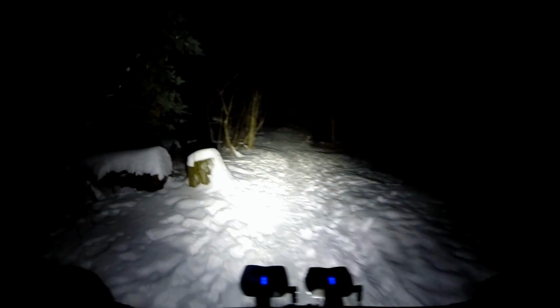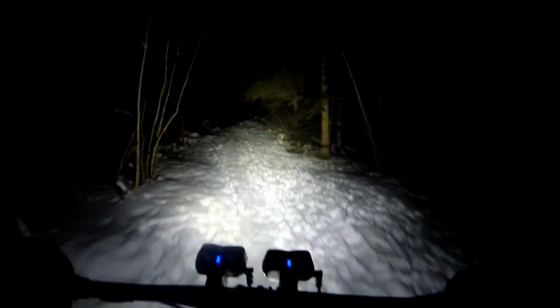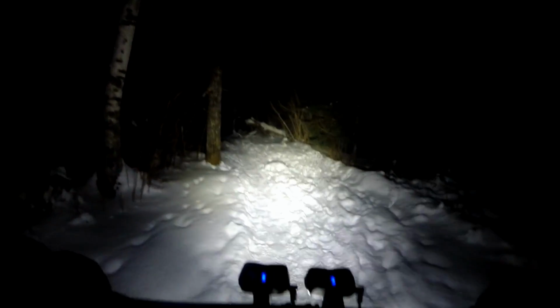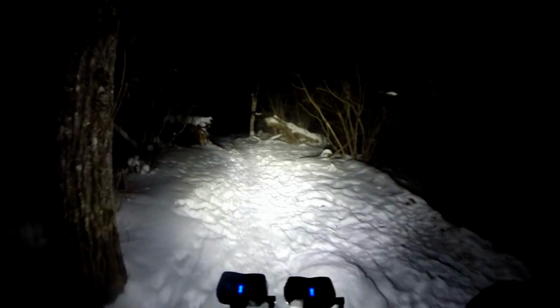But this winter I've been leaving it in my unheated porch and leaving the lights on the bike but pulling all the batteries off, charging them, and then in the morning, just as I'm getting ready to go, I throw the batteries on, route the cables, and connect a power cable to the lights.